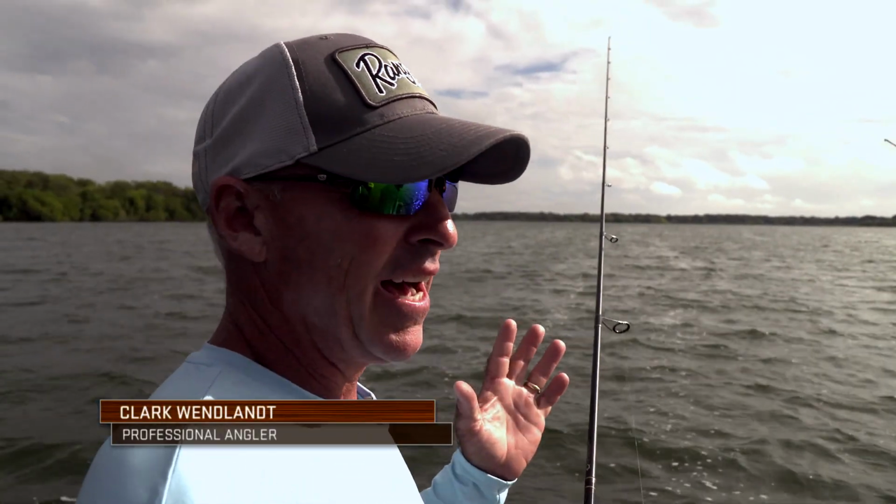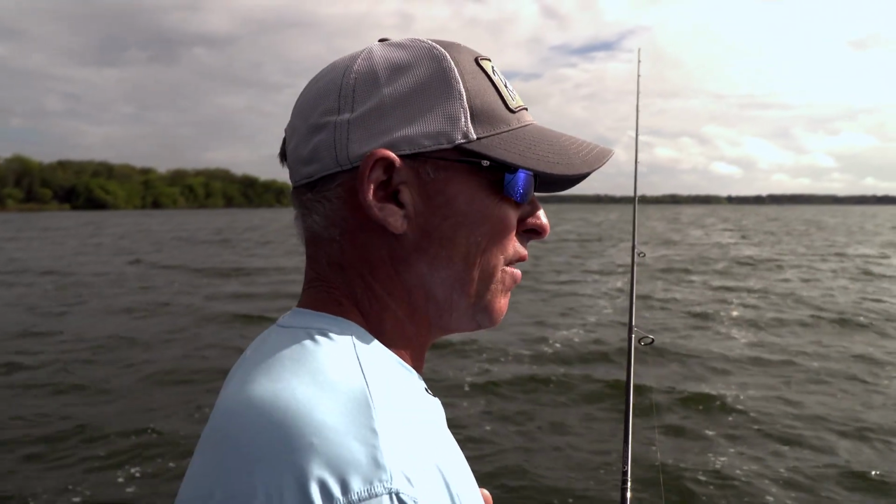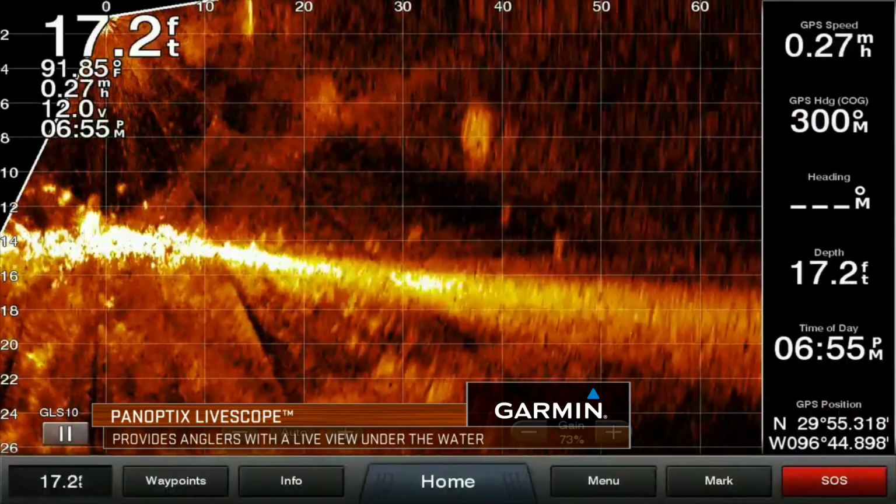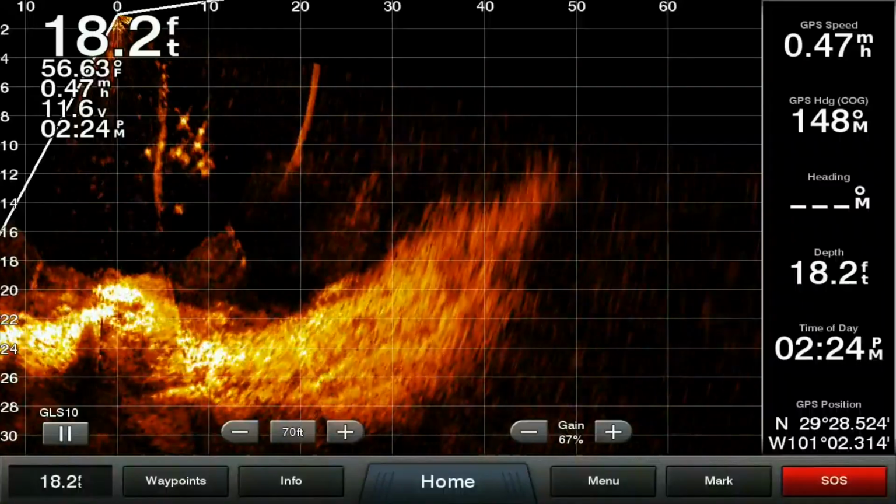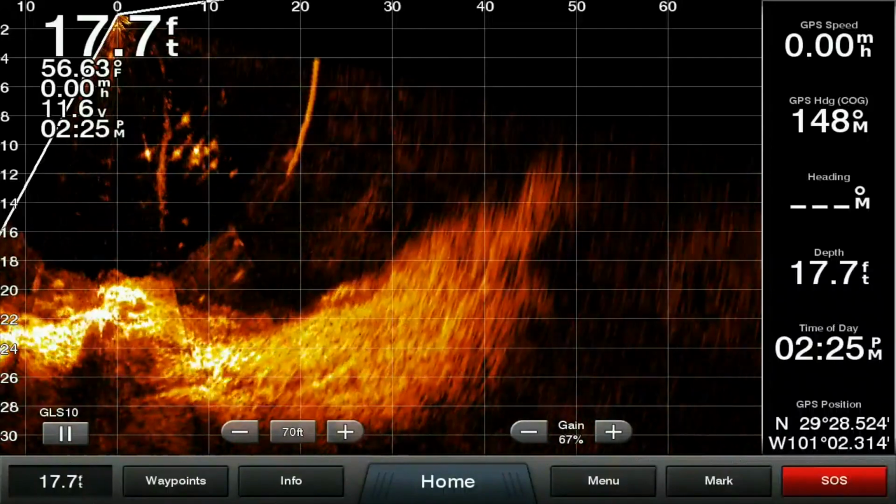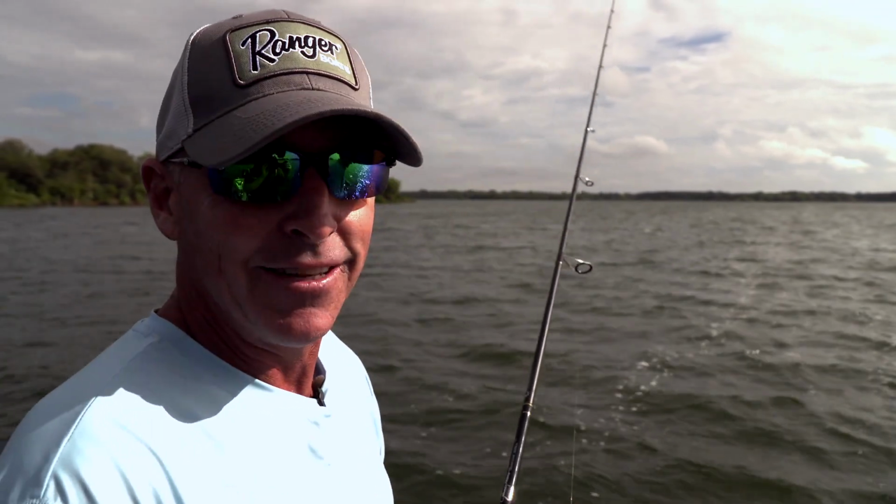You know, we just got this LiveScope on and we're used to Panoptix, and so a lot of this is just kind of a learning curve for us, Wade. And what we're seeing is, first thing we figured out is you really can see your bait really well. I mean, it doesn't matter where your bait is, the cone's pretty big, so if your bait's a little bit left or a little bit right, you can see it really well. Yep. And then those fish, what I'm amazed is how quick they're moving. They're moving around. Now, we're not getting many bites, but you can see the fish clearly.